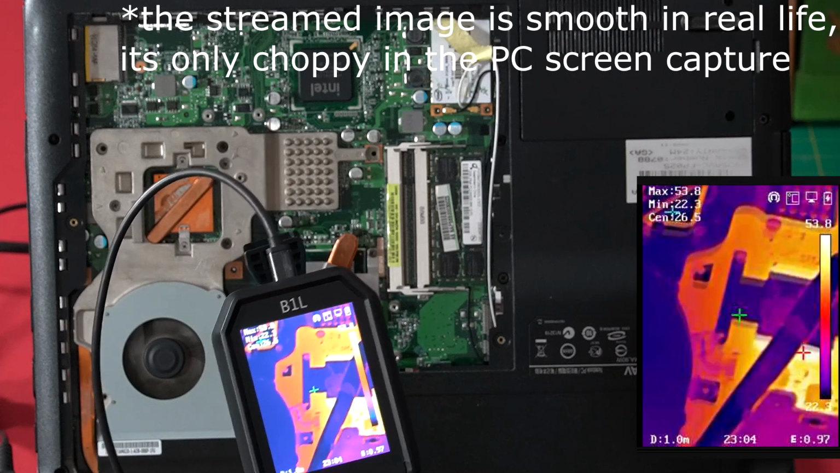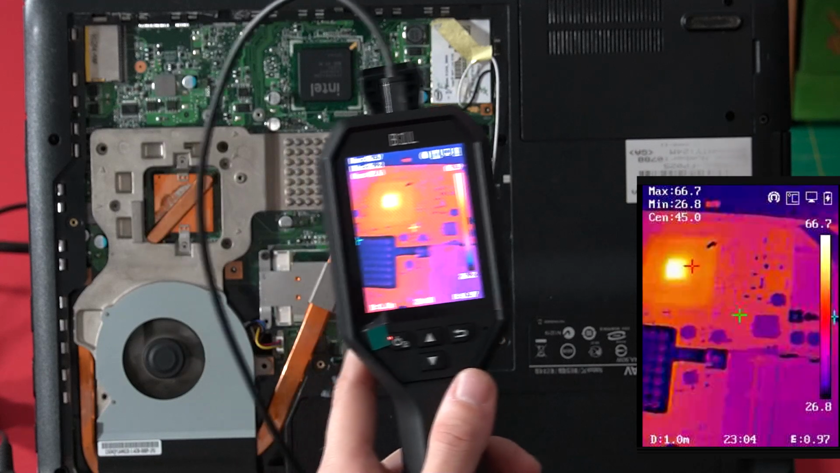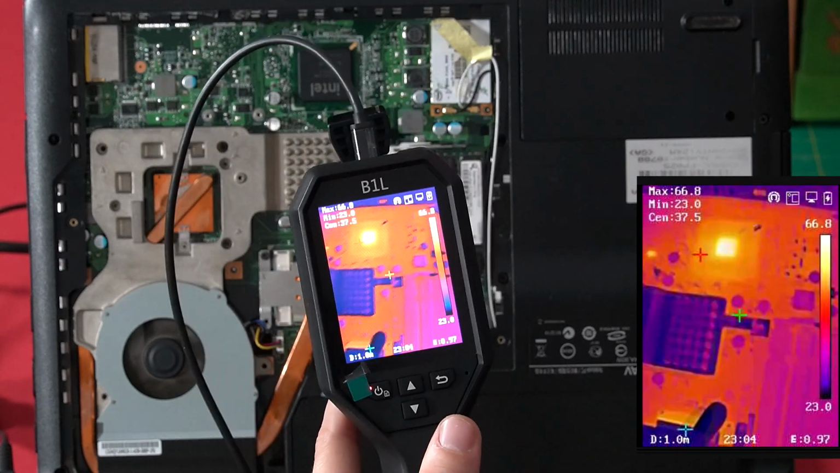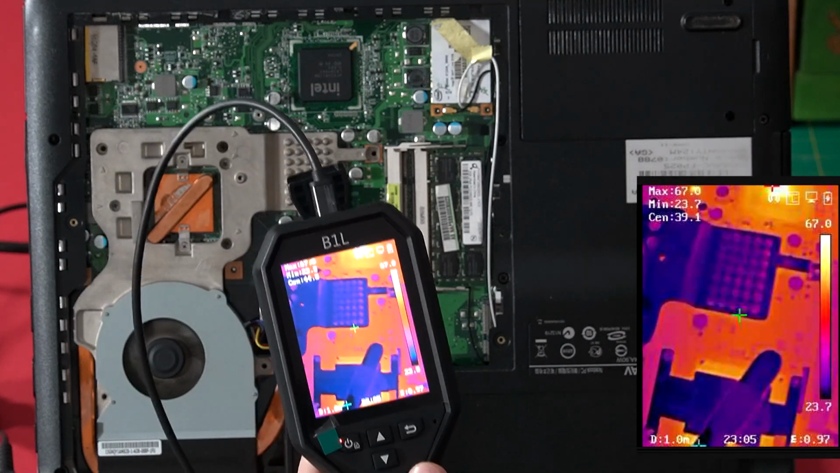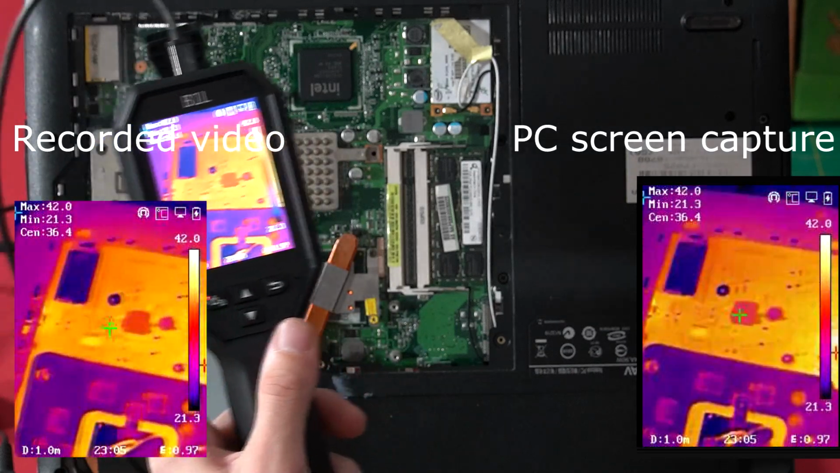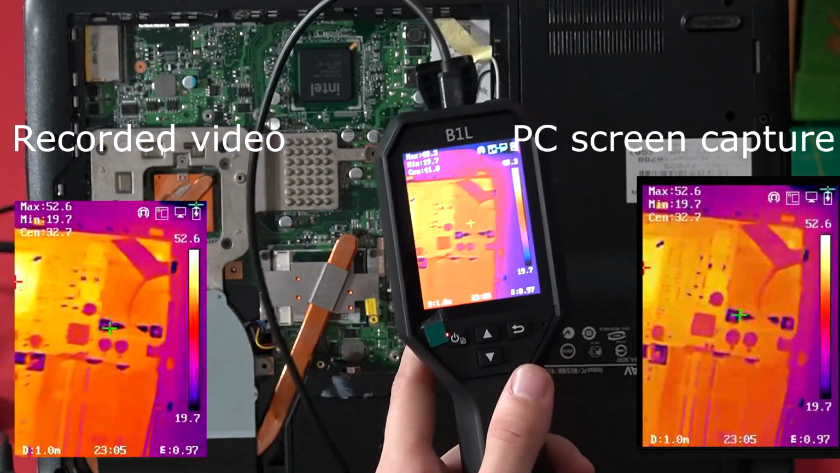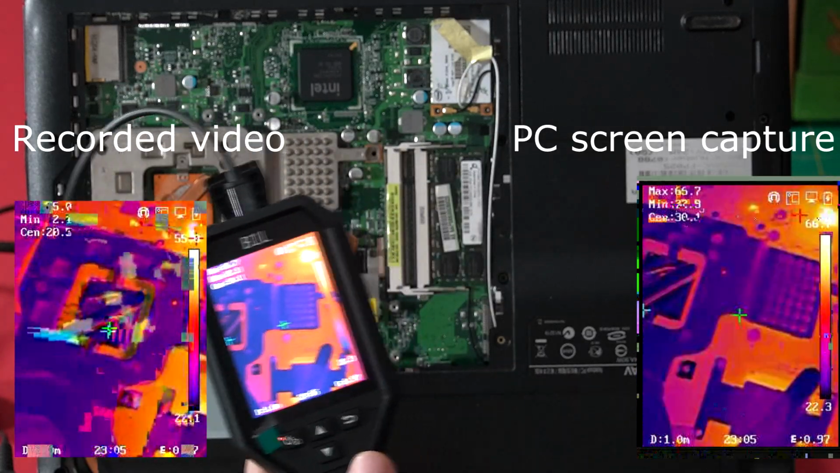You get your fast image frequency, the 25 Hz, so it has quite a good refresh rate. You can see the details far better on the large screen. And of course, using this program, you can also record the video. So you can take recordings of whatever you're looking at over extended periods of time to later reanalyze.